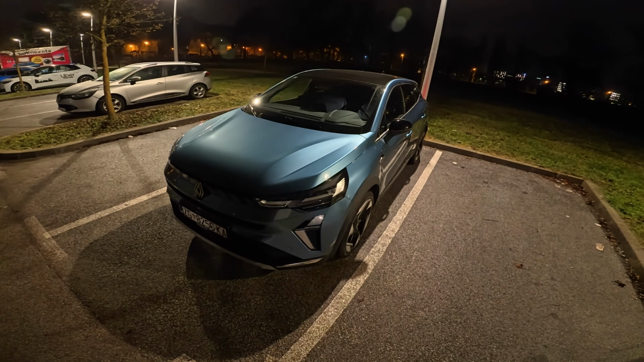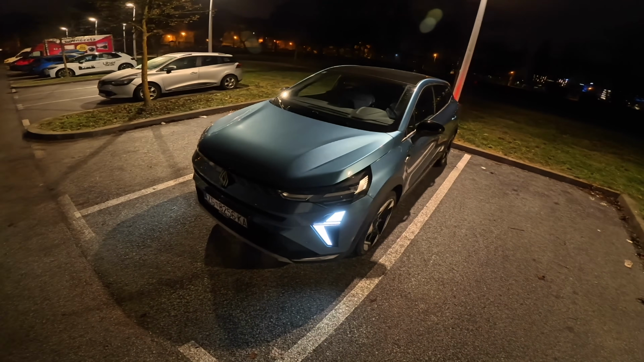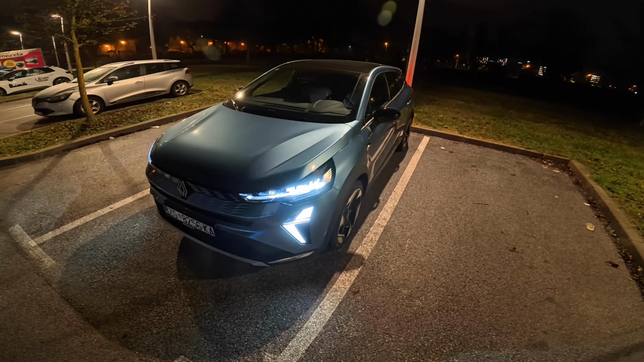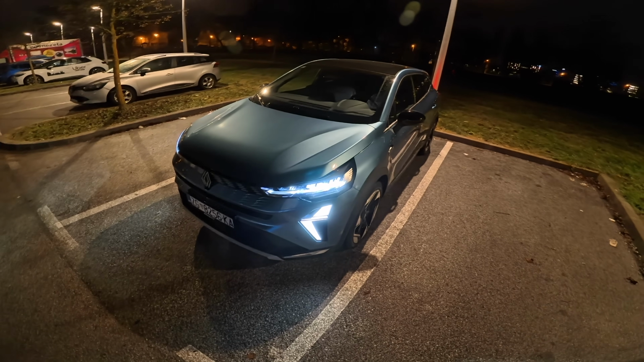If we unlock the car, you can see the little headlights gimmick. On the front, Symbioz looks like the Captur facelift. They share the same front, but the rear is different. They have taillights. That's different.